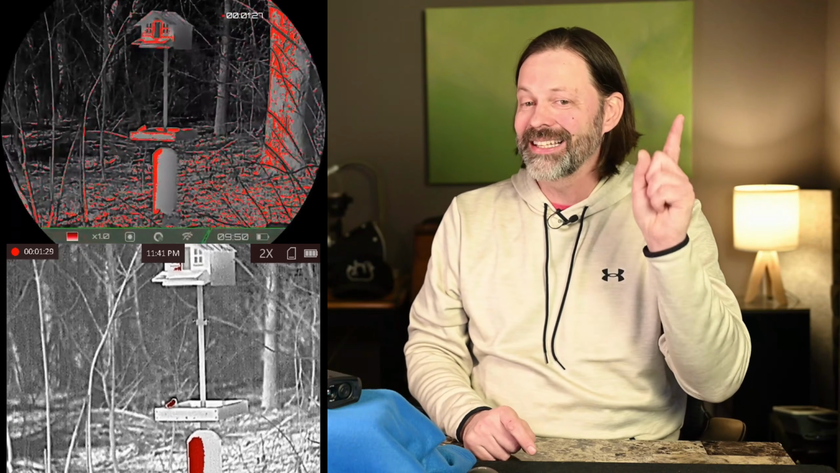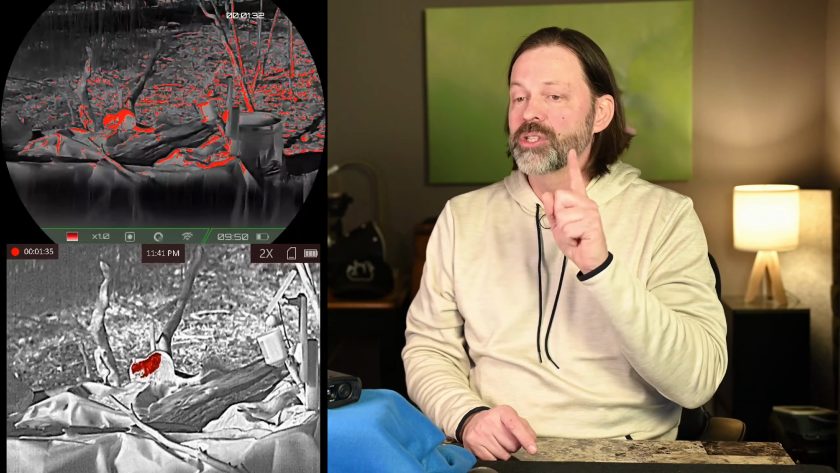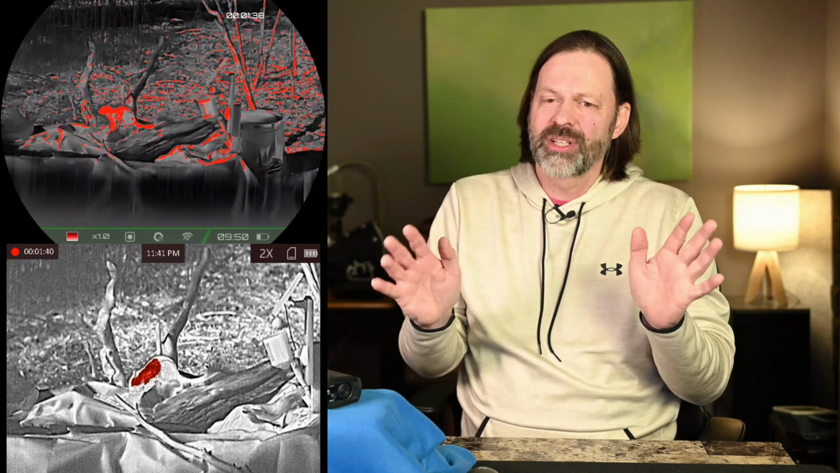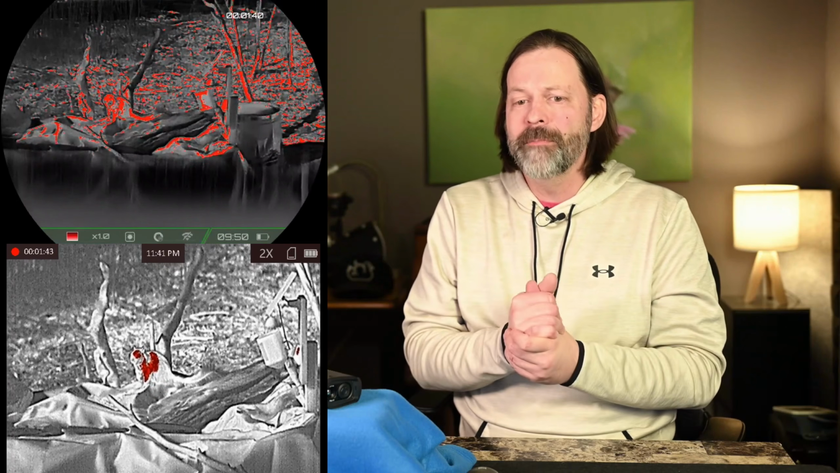You can see the difference in resolution. Look at the bird on the feeder. The top image is showing a lot more red. Remember, that one's more sensitive to temperature change based off of its rating, and it is showing more red. It was more likely to find red spots than the bottom one was. But the bottom one clearly had better resolution, and you could make out the subject when we were looking at that squirrel a lot better.